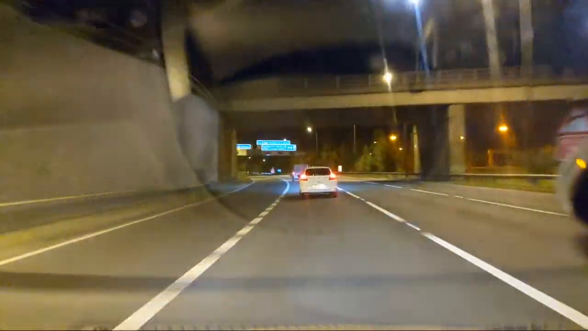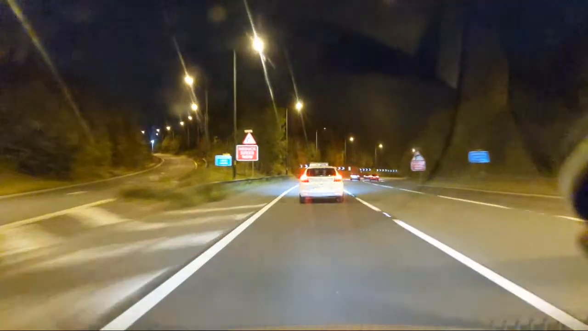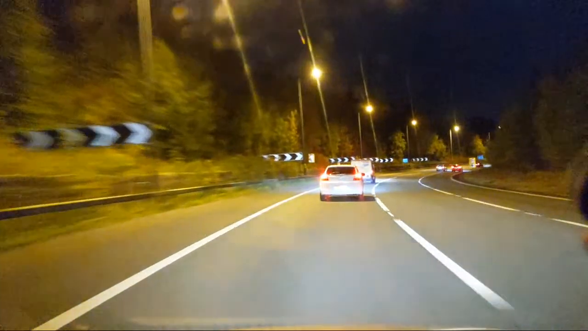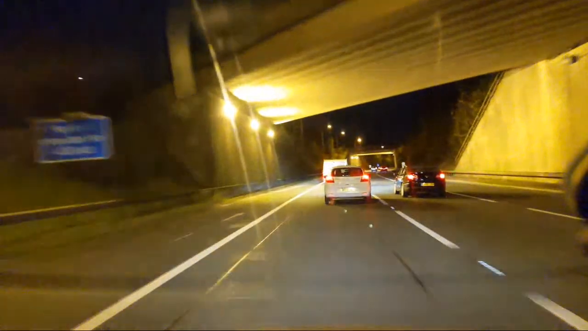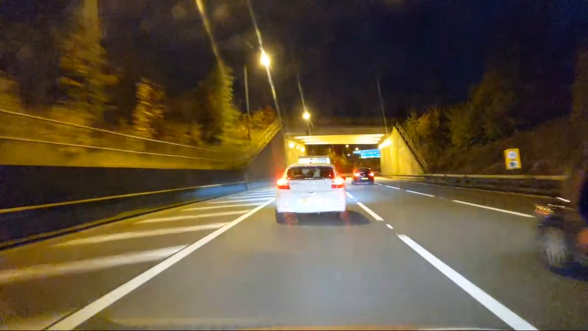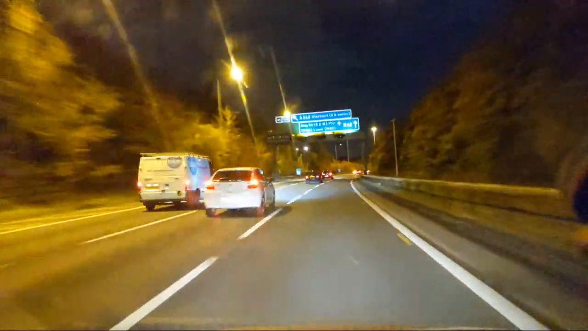So here we go. Again, another quite sharp turn on the motorway, but still, with today's cars, even with my car, I can easily do this more than 50. Probably wouldn't do it in a Ford Capri. We're doing 40 at the minute. Why are we doing 40? This is annoying. Go, he's gone.